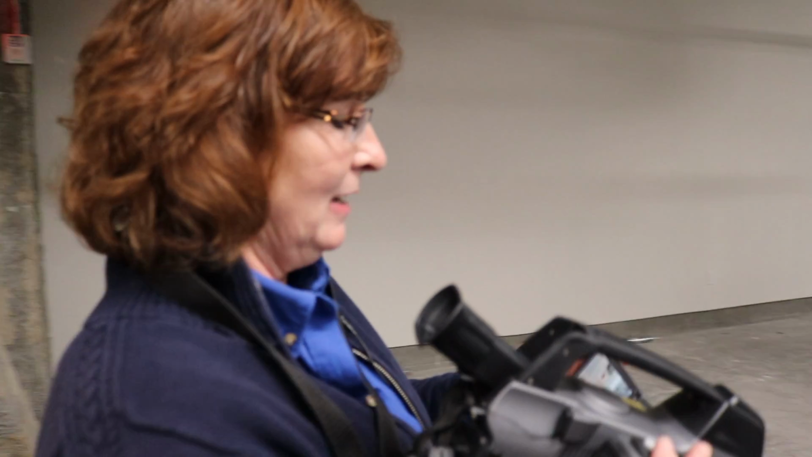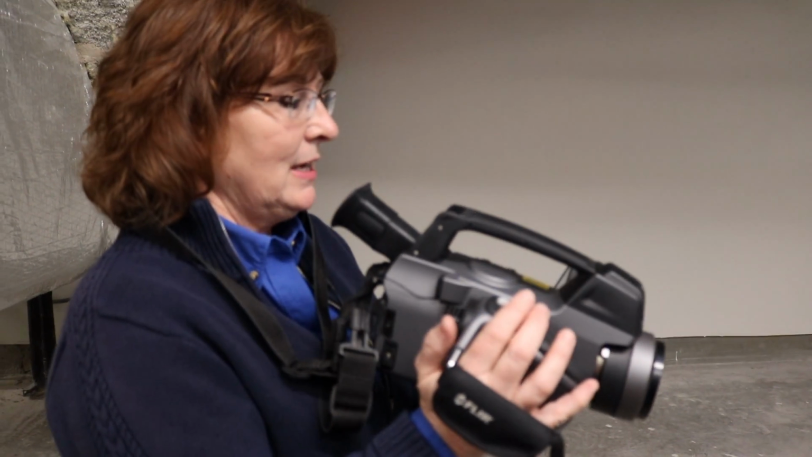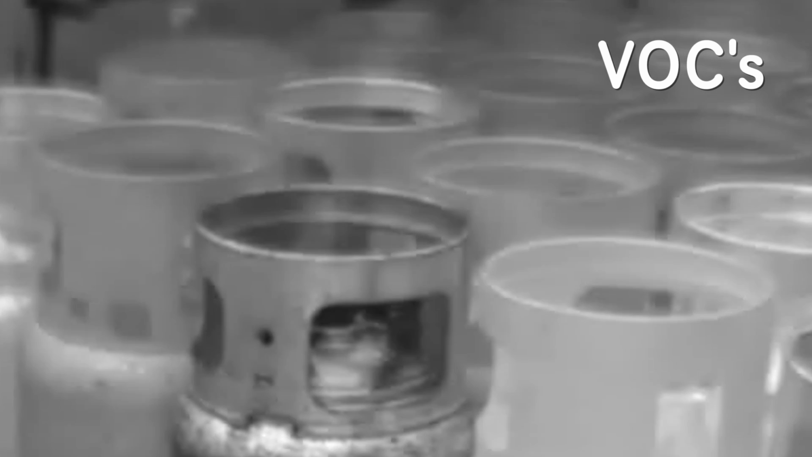Yes, the first thing we do, it's one of the advantages of the camera, is safety. Most technology, you have to be very close to an emission to detect it. With this camera, we will go into a facility and just scan the facility before we even walk through to the equipment. Our first goal with a facility is to assist them in finding what we call fugitive emissions, and those are leaks or just emissions that are coming out in places that they don't realize they have them. And so we walk through with the camera, help them identify those emissions, and then they can effect a repair.